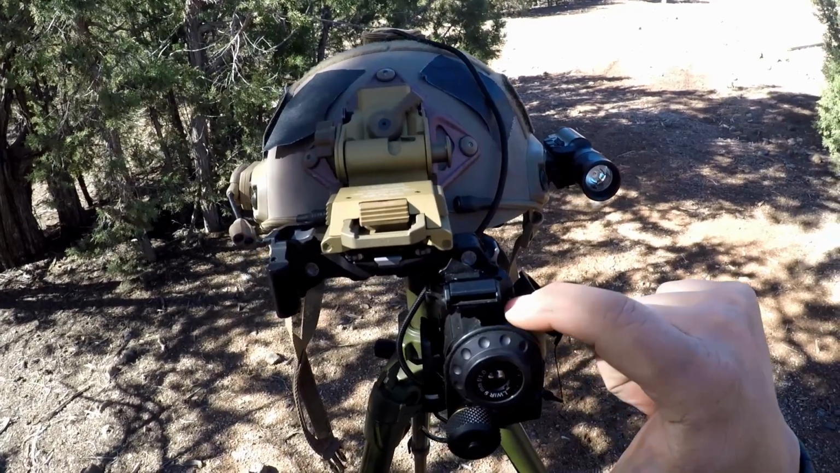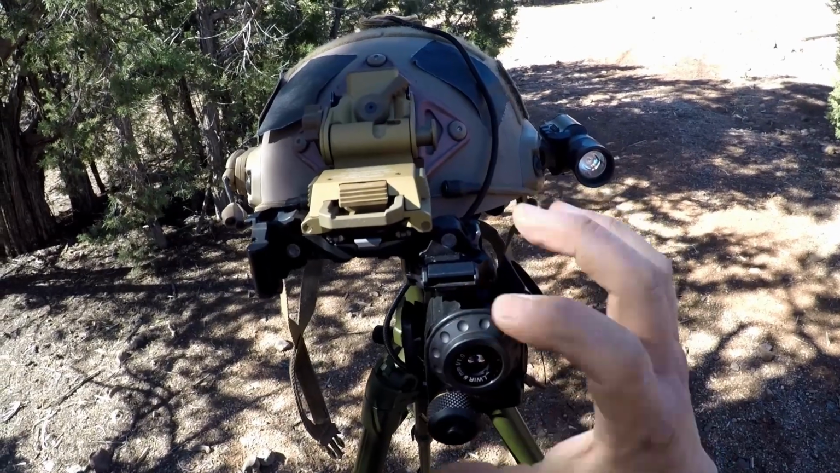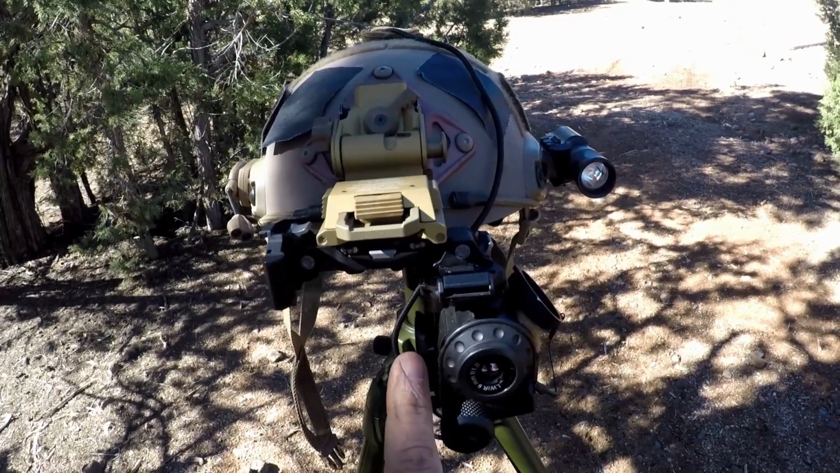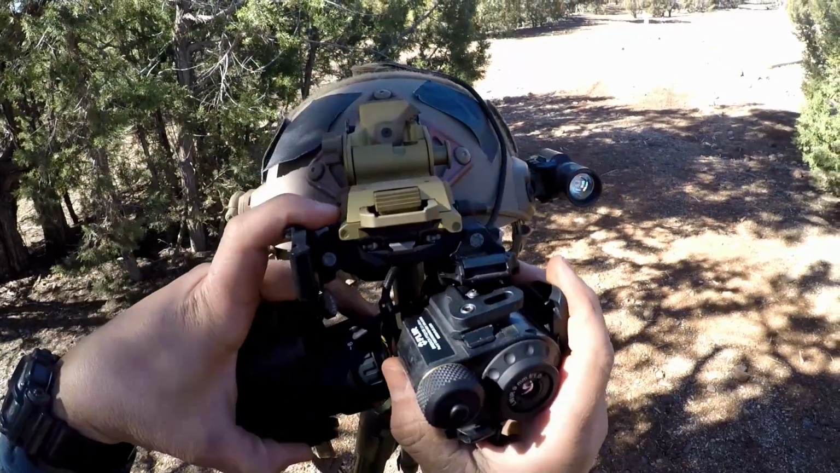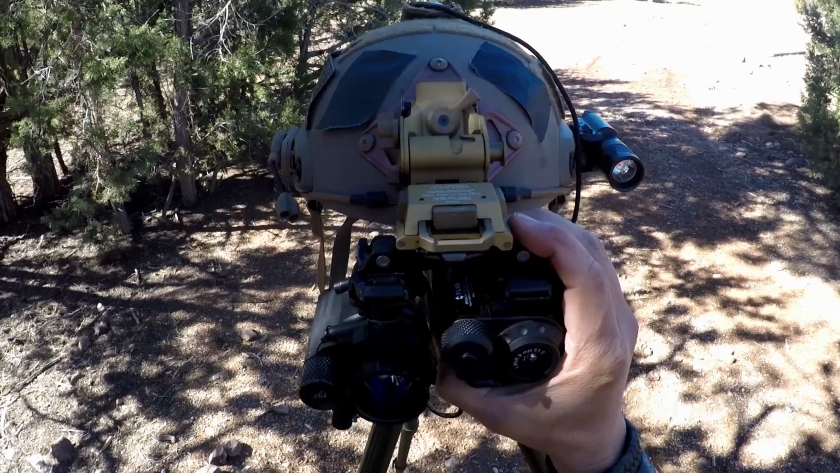And so with this particular setup with the battery down here, I'm in landscape mode, so I get a better thermal image, whereas with this other setup, with the K clip on this side, it's in portrait mode. And so I'll switch back and forth, and having both K clips on there is nice, because then I can use it that way.